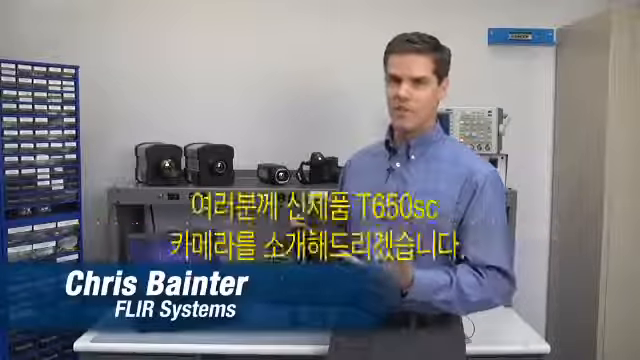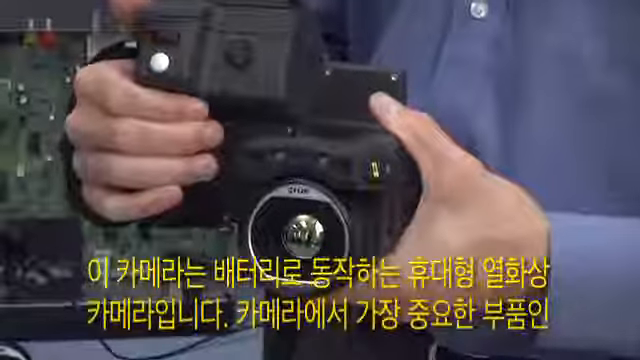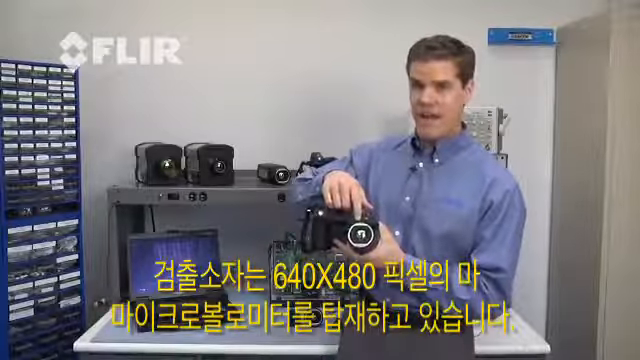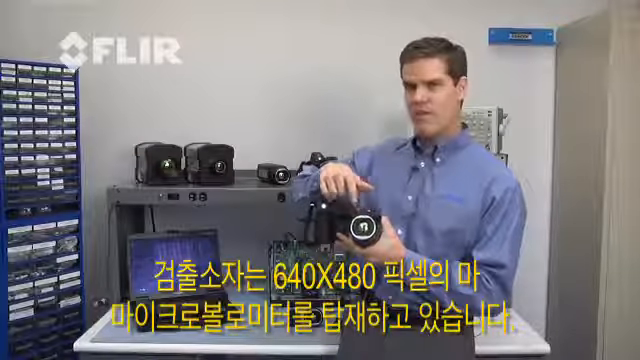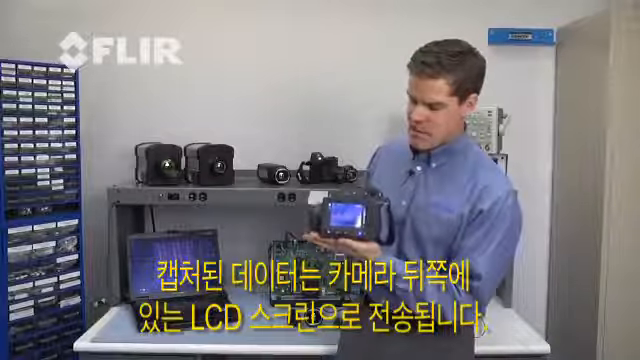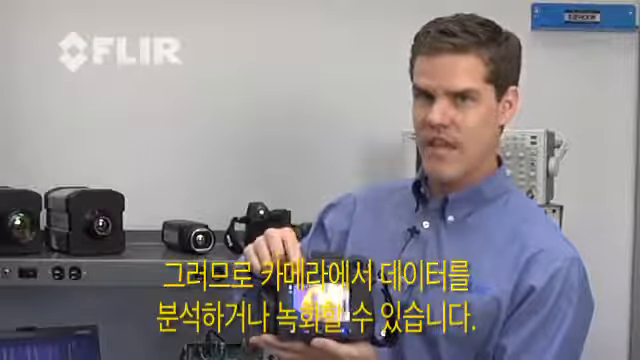Today I want to talk to you about the new T650sc camera. This is FLIR's battery-powered handheld thermal imaging unit. It all starts with a 640-480 microbolometer detector right here behind the lens. It streams the data over to a brilliant LCD screen here on the back. This allows us to do on-camera analysis and recording.